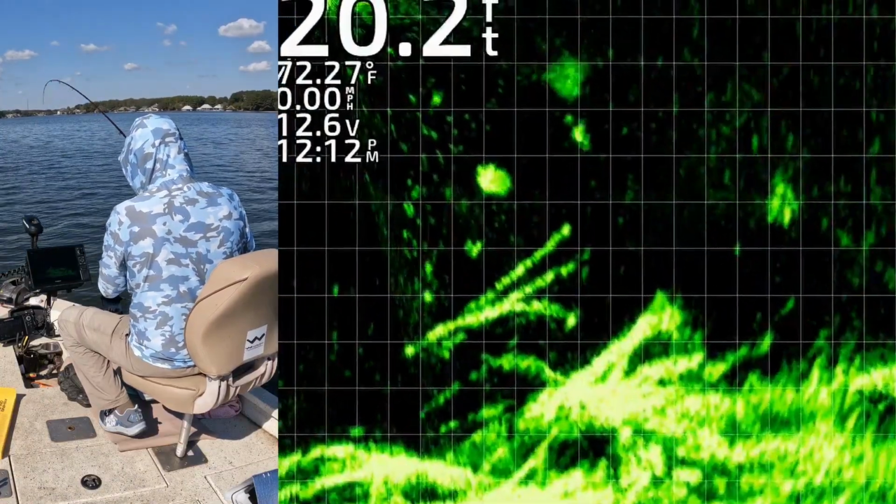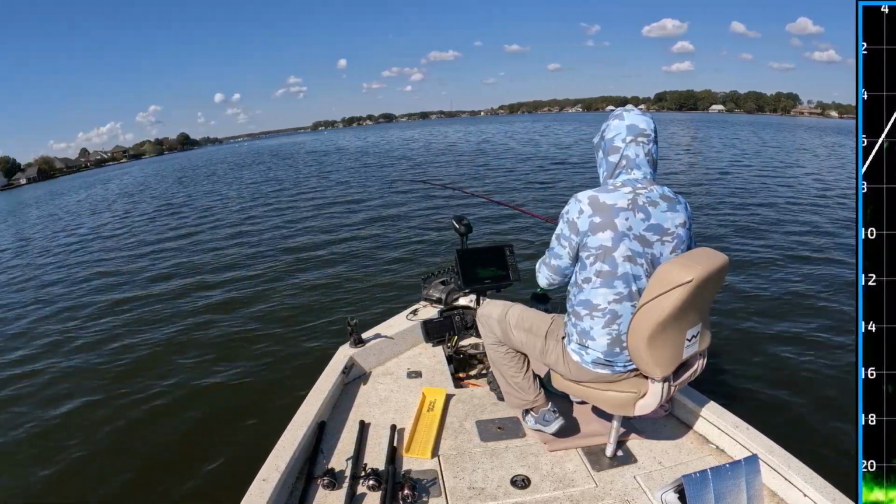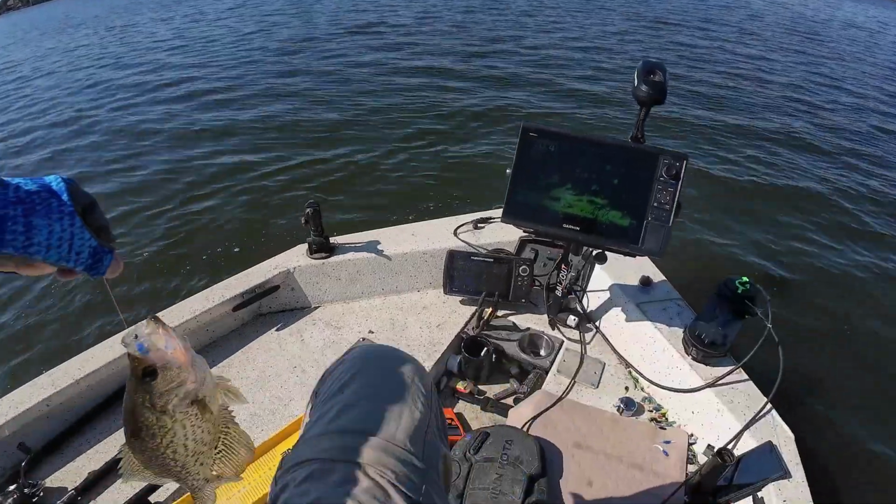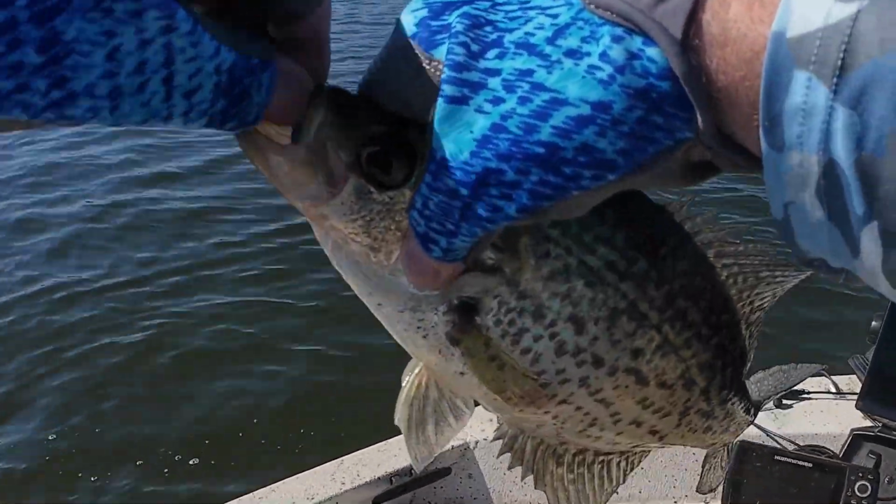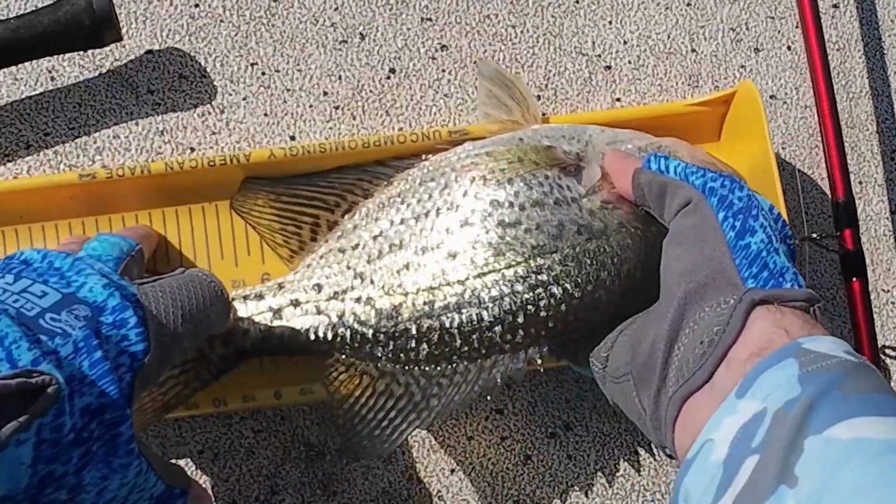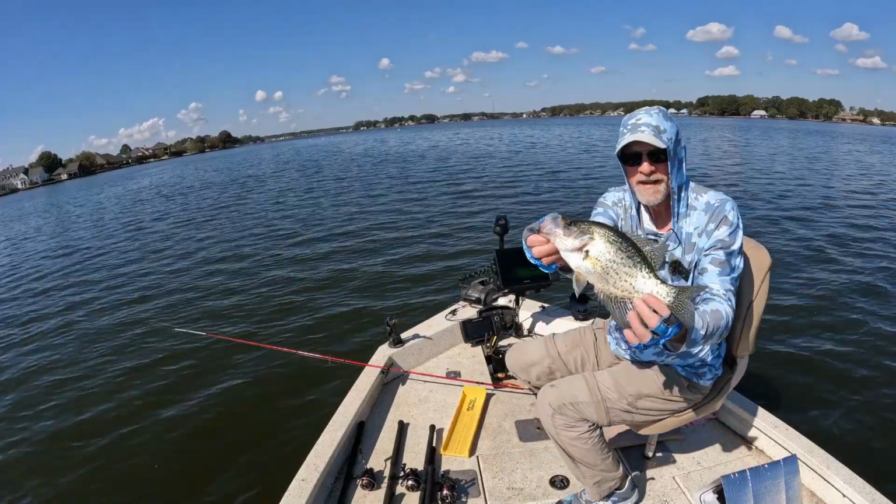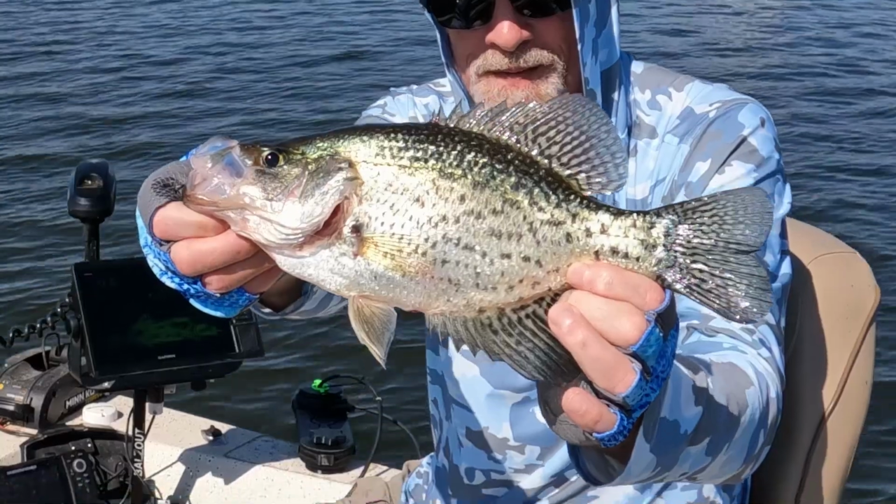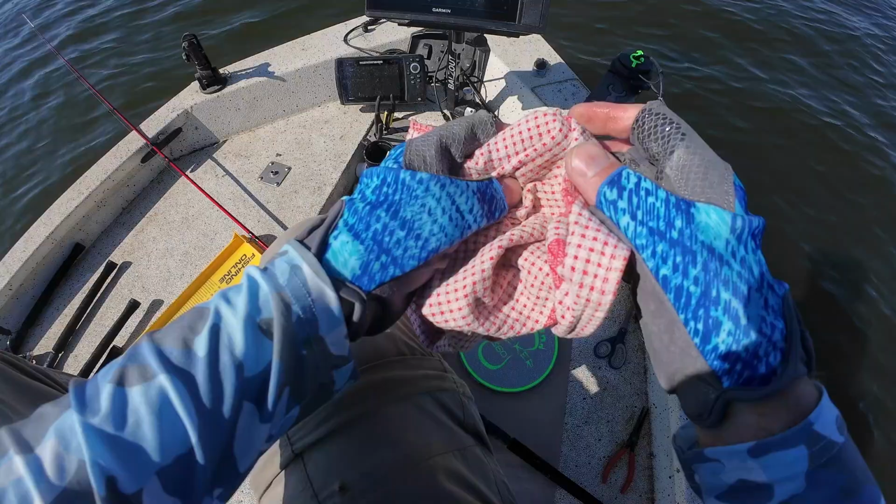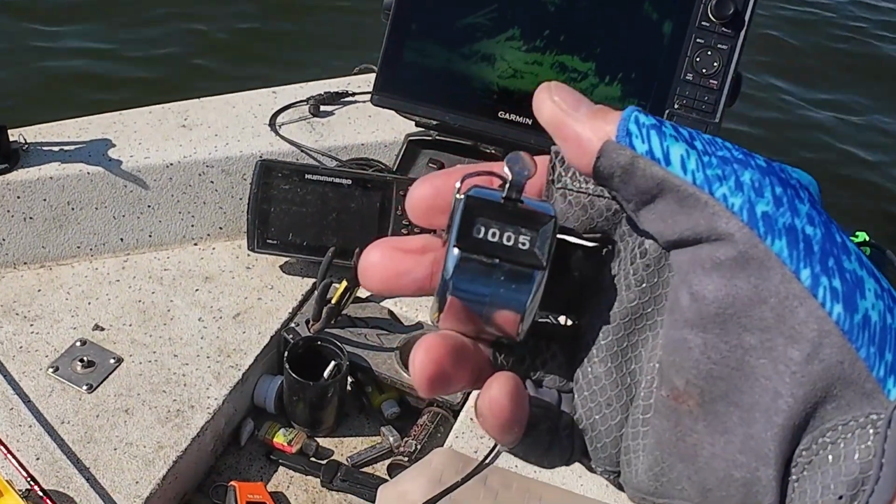Got that one. He chased it down. It was a cat crappie. Yeah, man. Swimming it kind of fast, and that triggered. Shoot, I'll take it. It's 12 1/2 inch black crappie. Yeah, buddy. Nice one. Get in there, Mike. Ooh, buddy. Yeah, making me work for it. That's number 5.